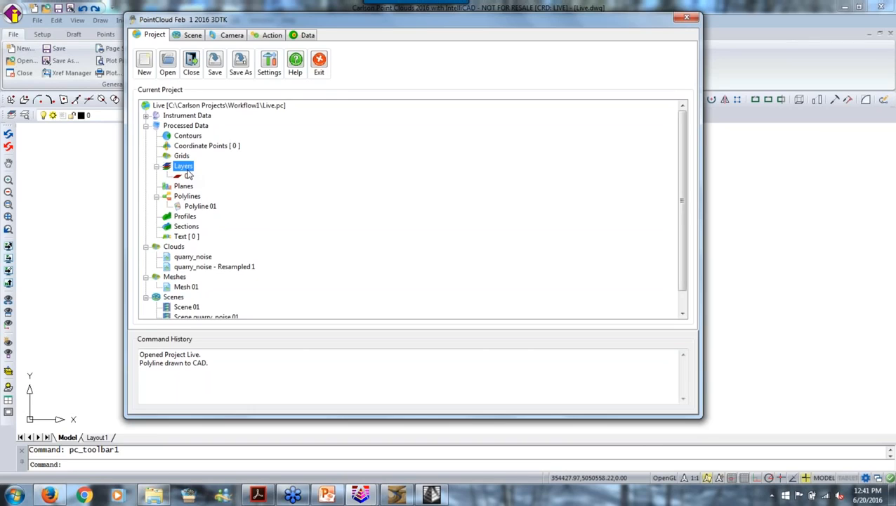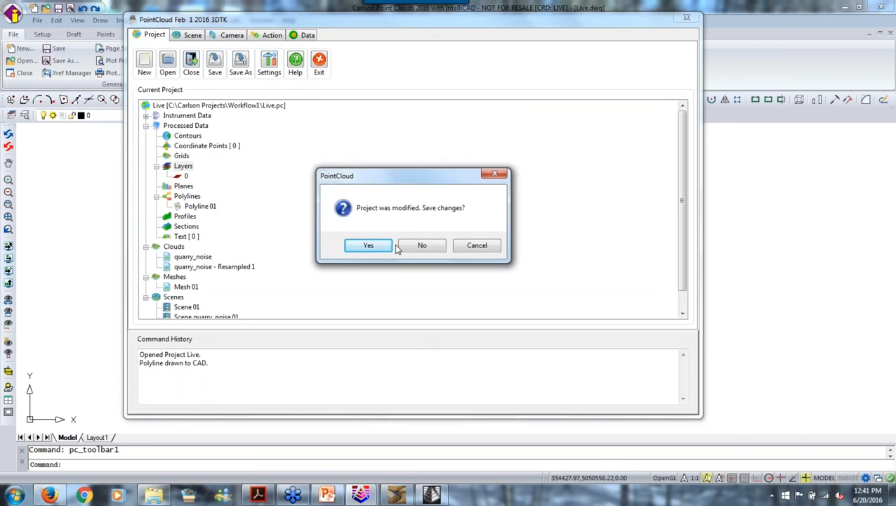Whoever's listening, see, I told you people are listening. I'm getting Paul Nixon, who's the developer, says it's whatever the current layer is. So the current layer in the point clouds drawing. So it will write out to whatever the current layer is.